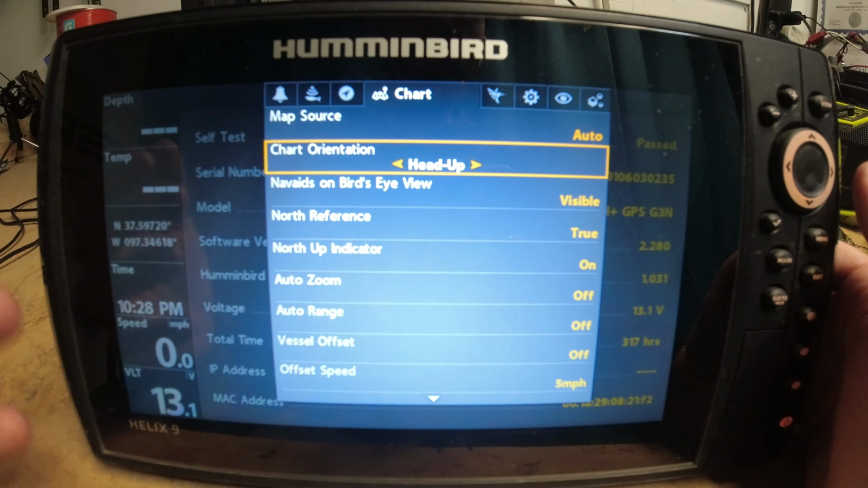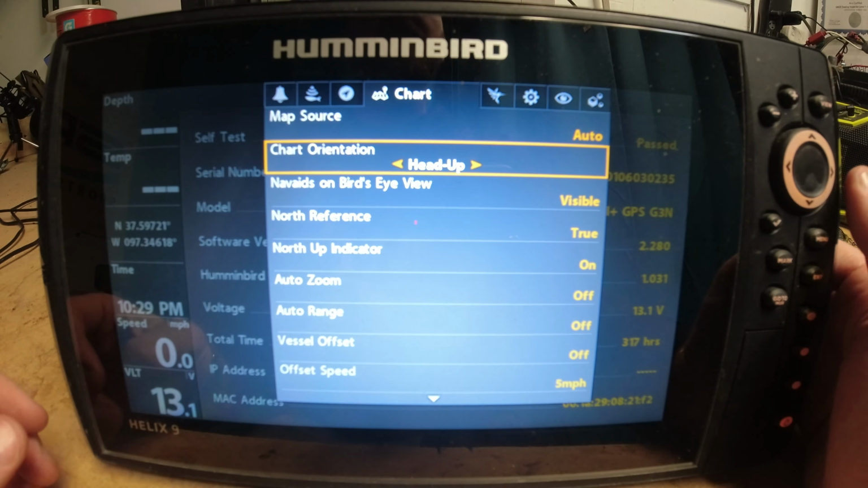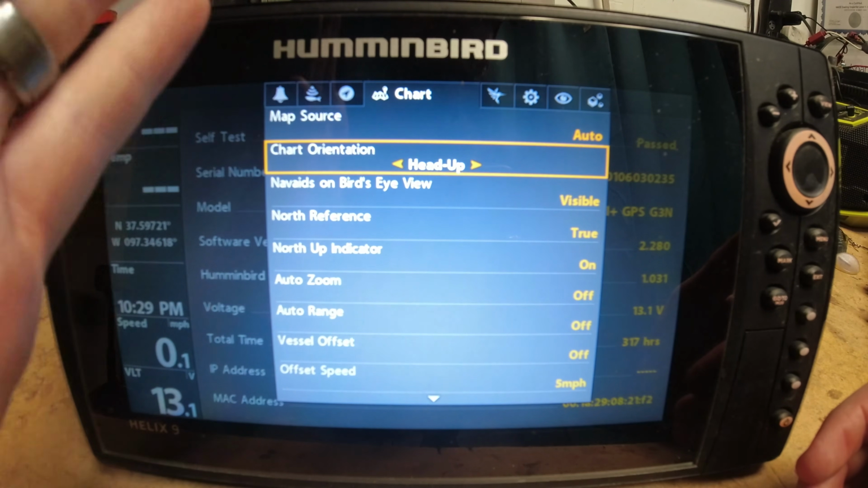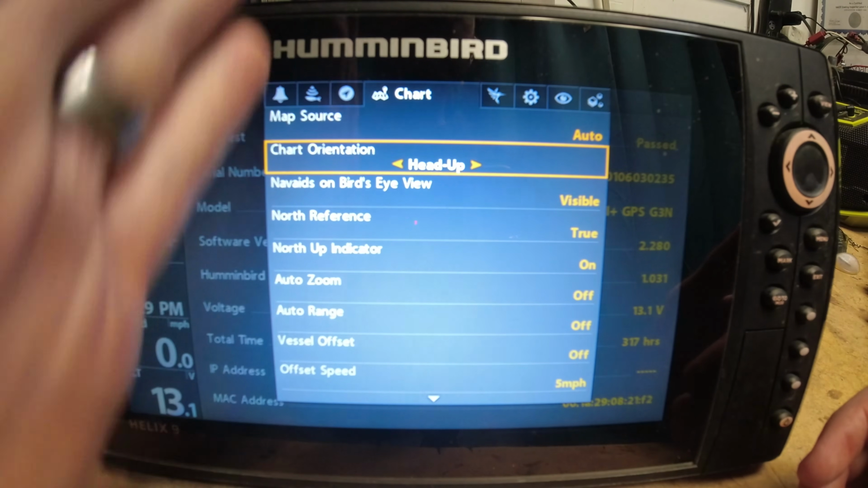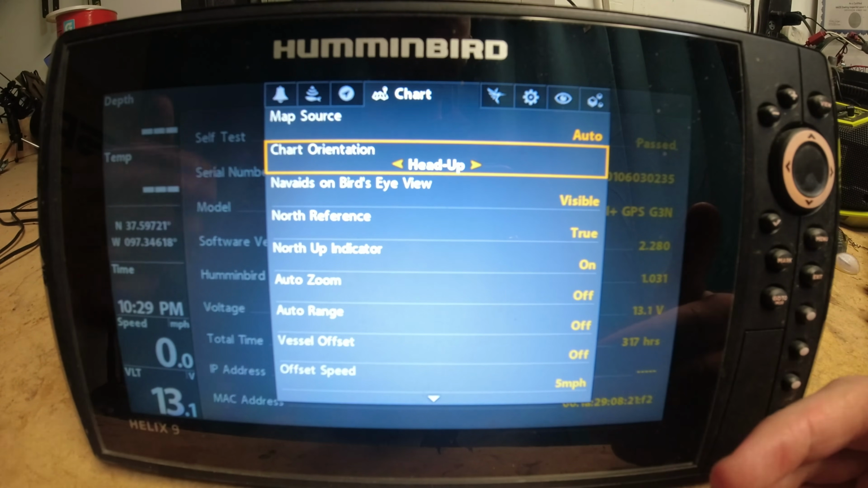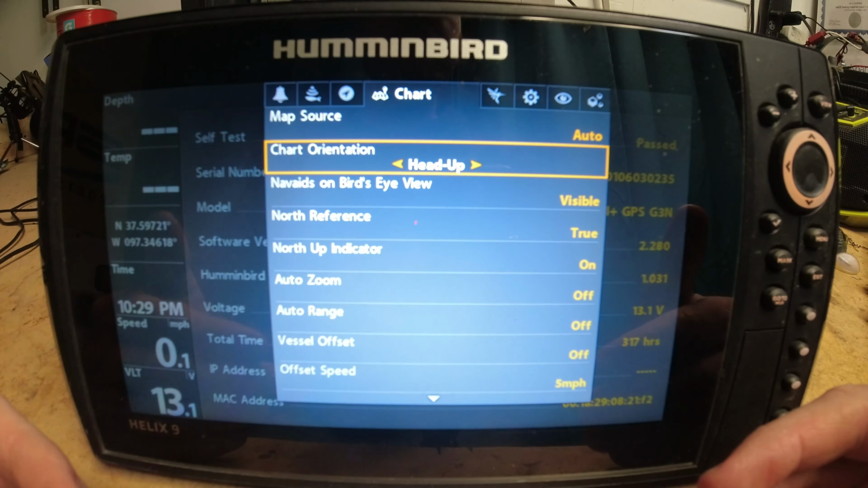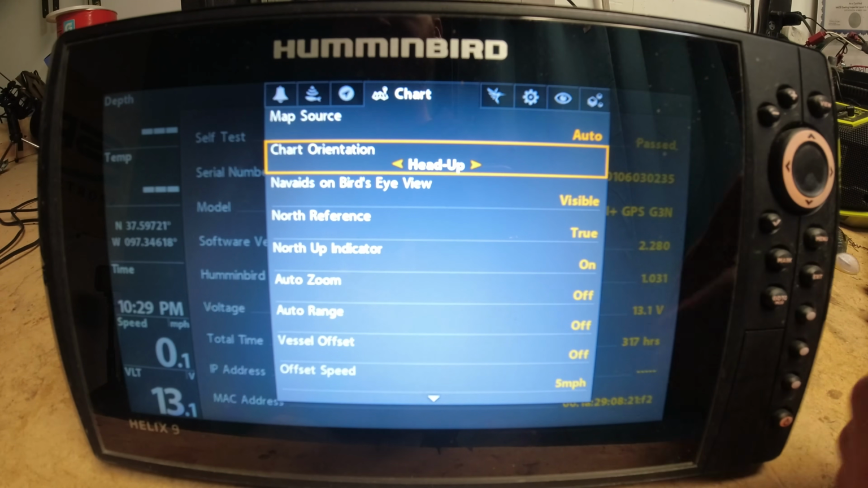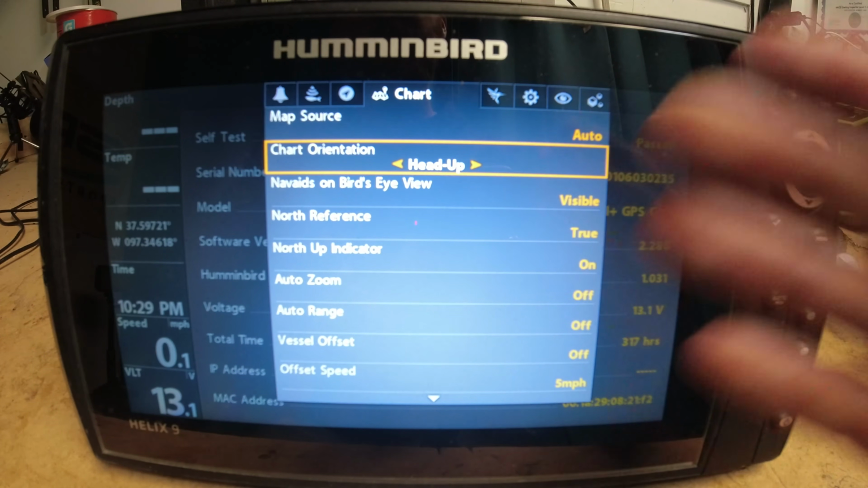So when you have your charts pulled up, if you're sitting on a main lake point and the nose of your boat is pointed at the main lake point, it's going to look like that on the chart. And you're not always going to have north up, right? So if you're facing east, then east is going to be facing forward. So it really helps me keep in line with where I'm at. It helps me figure out where these contours are, which way I'm facing. I don't know, for you guys, it may be totally different, but this is definitely a personal preference thing here.